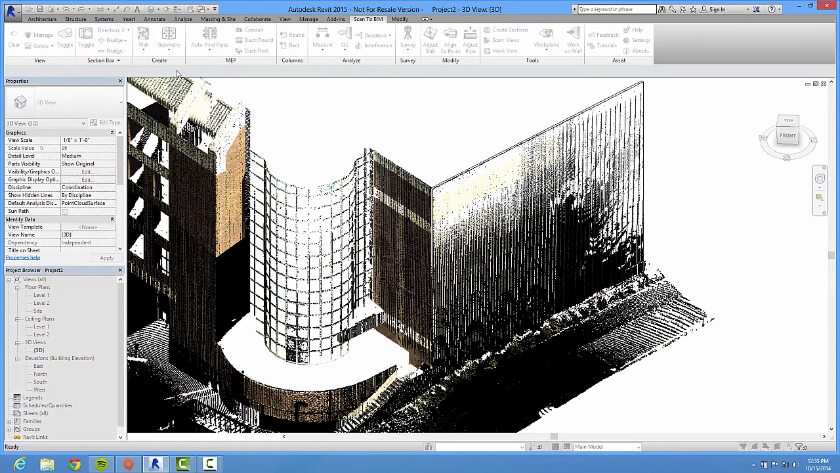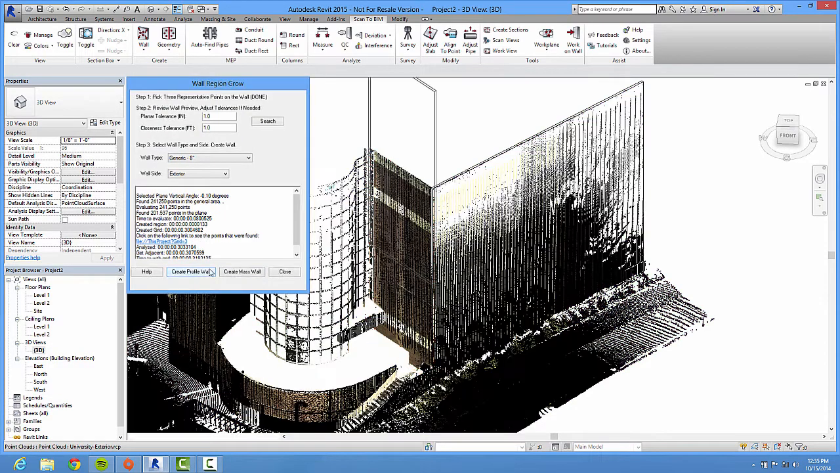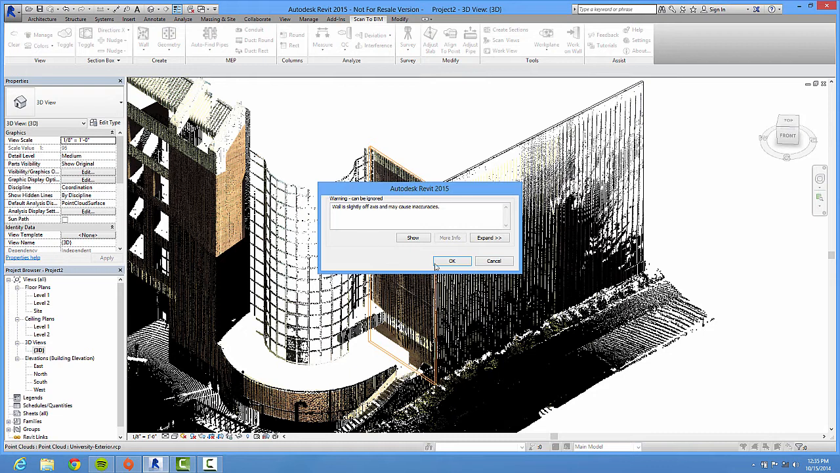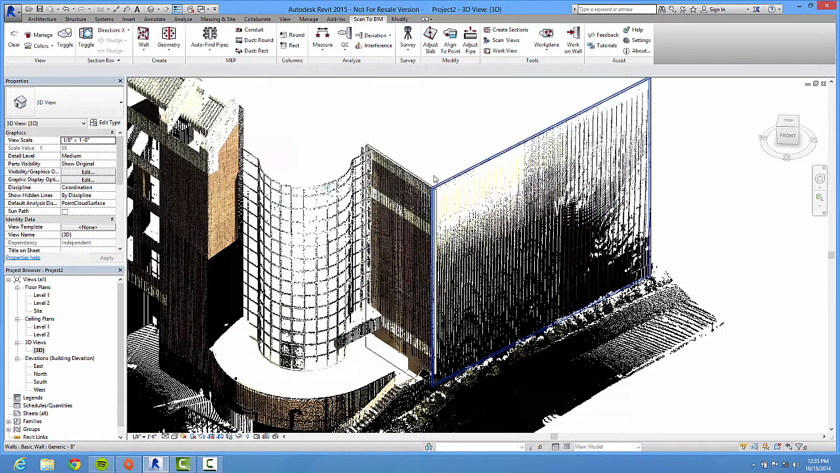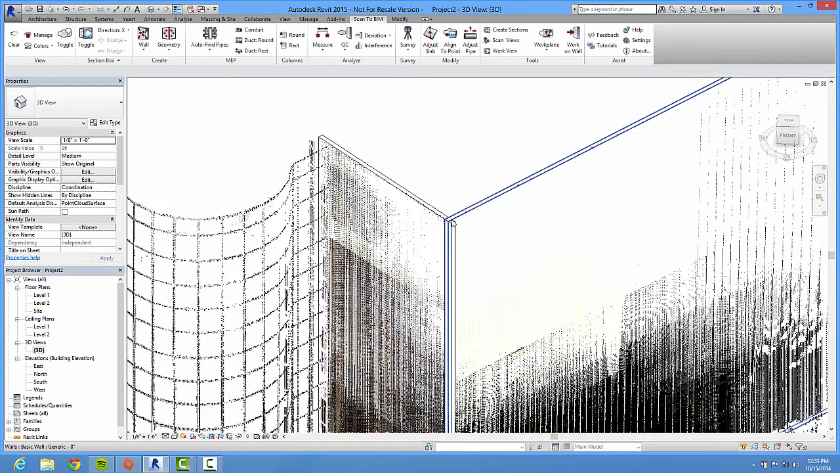Real simple. Doesn't take very long. We can just do a couple here. We'll say, yes, that looks good. And of course, it says that the walls are slightly off axis, and I may need to do some cleanup. You can see I've got a little bit of cleanup I'm probably going to have to do on the model.